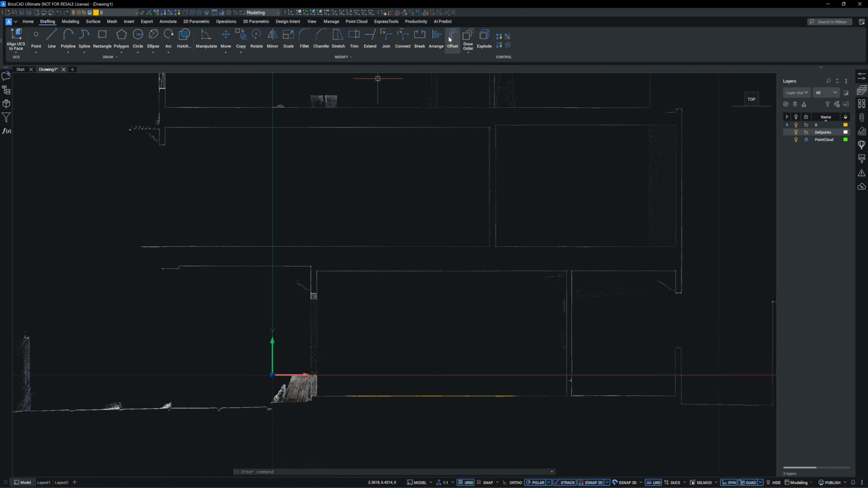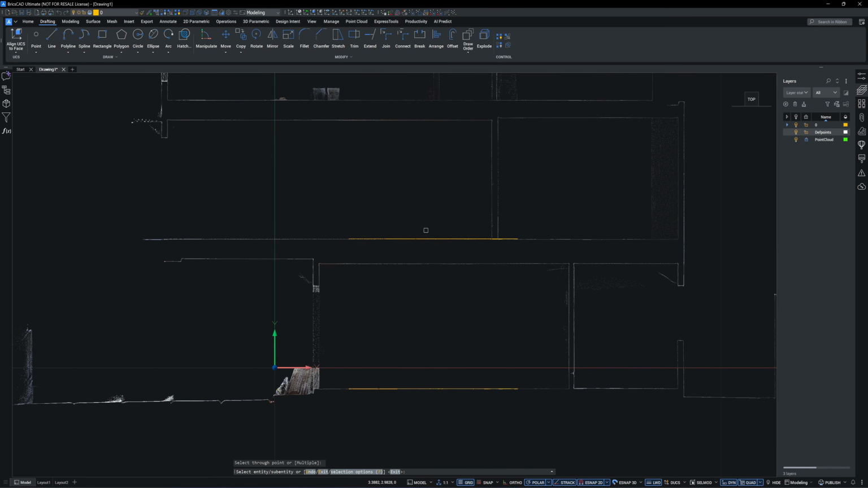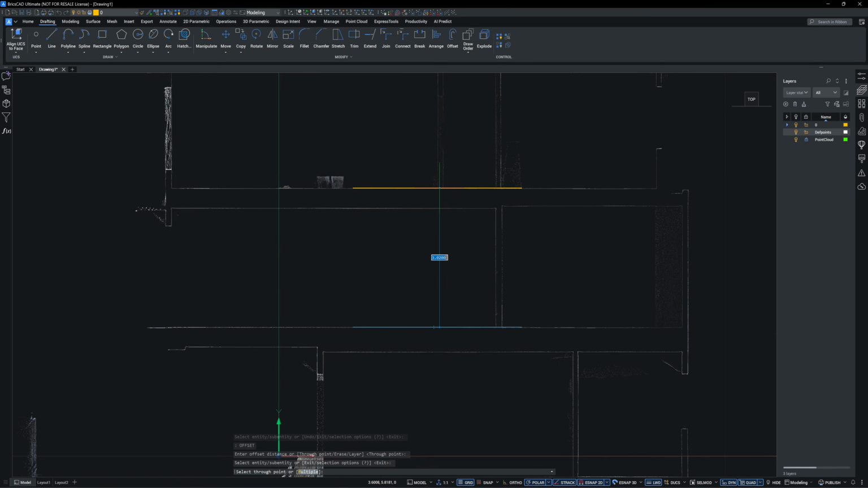Now I'm verifying the floor-to-floor levels using the offset line, and they align perfectly without any detectable error on both the second and the third floors.